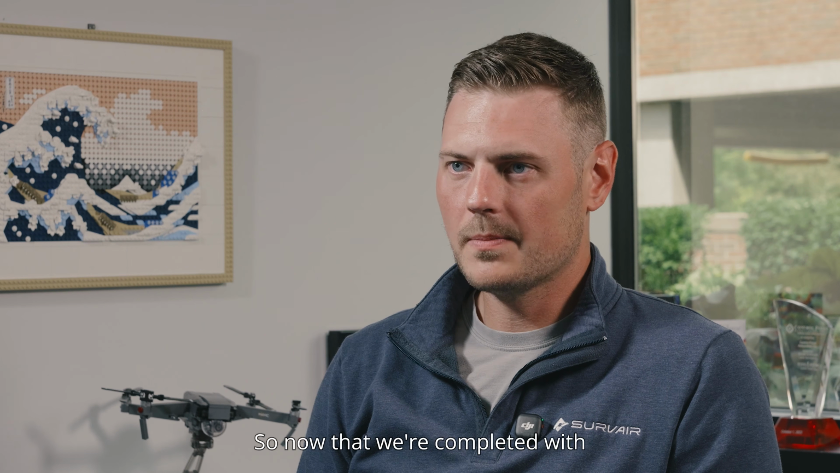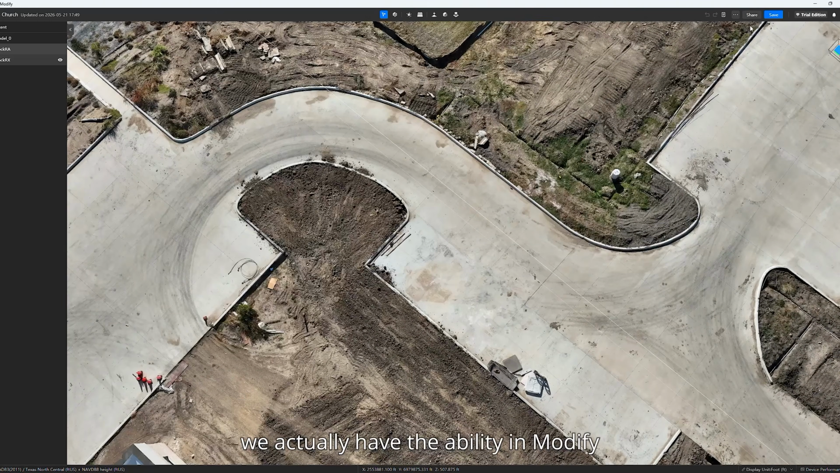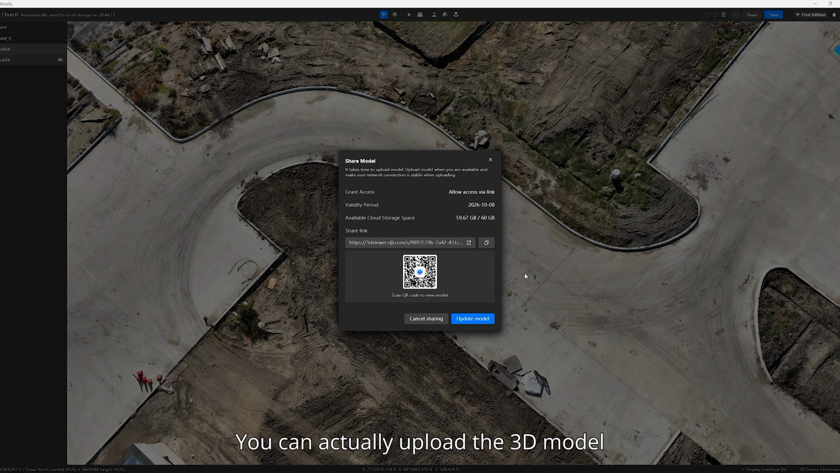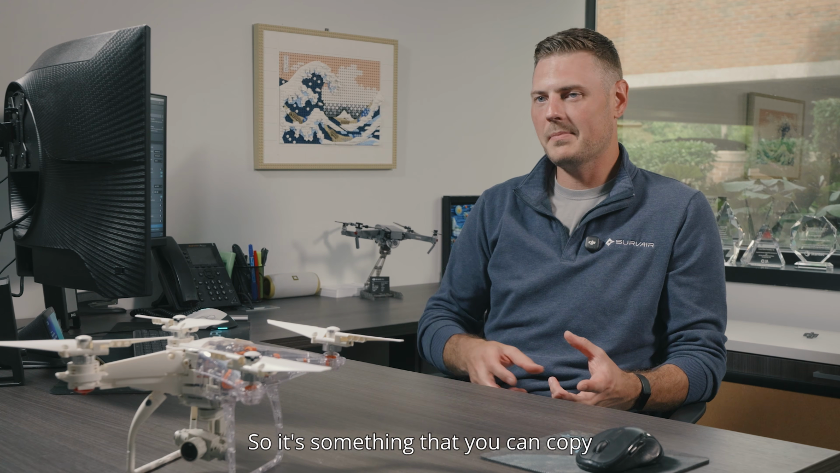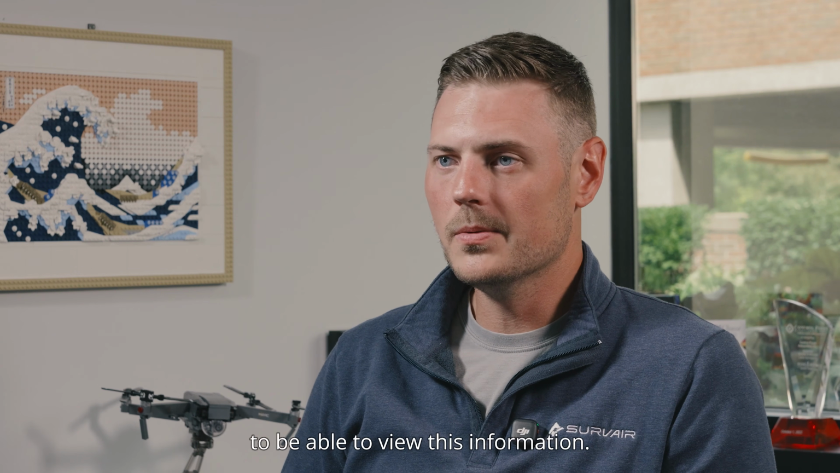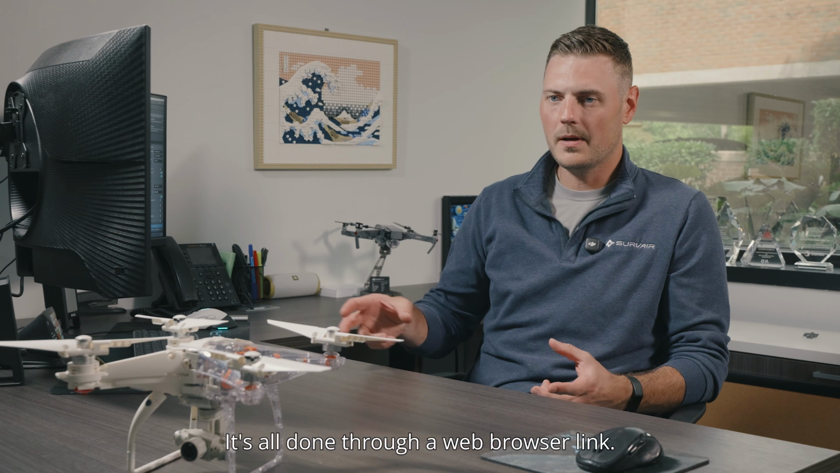So now that we're completed with processing all of our data sets, we actually have the ability in Modify to share these results with our client pretty easily and efficiently. You can actually upload the 3D model directly to a shareable link. So it's something that you can copy and send to somebody. They don't need a large or powerful computer to be able to view this information. It's all done through a web browser link.